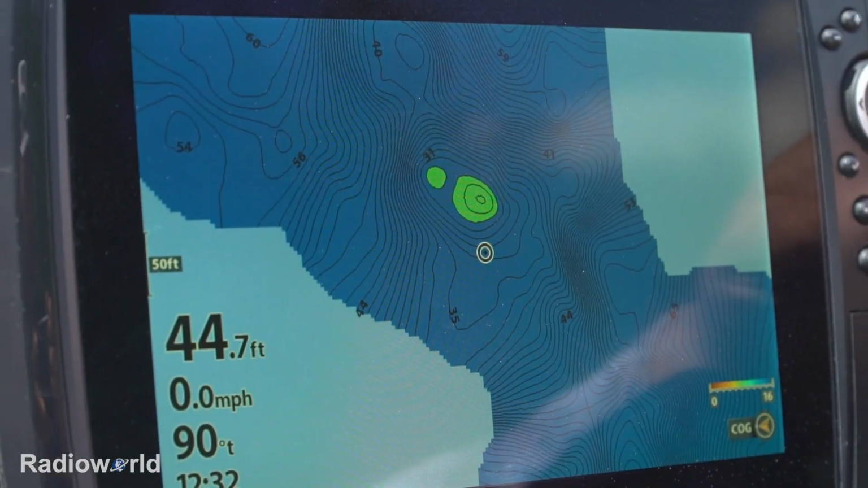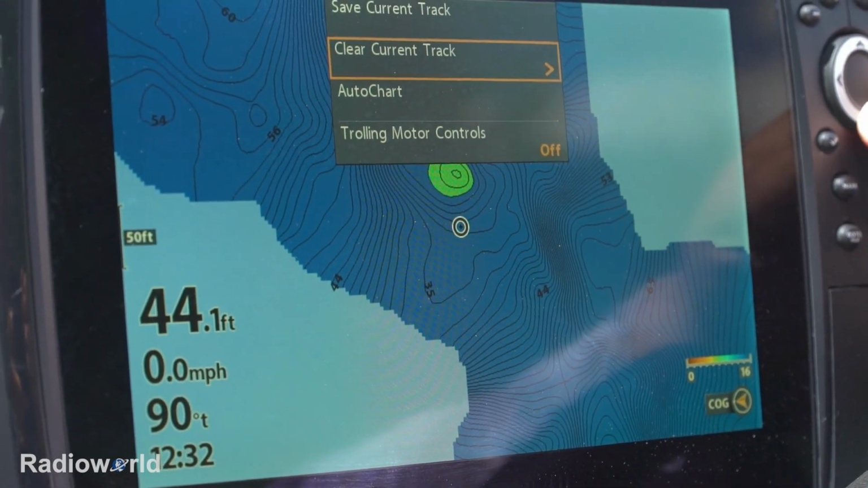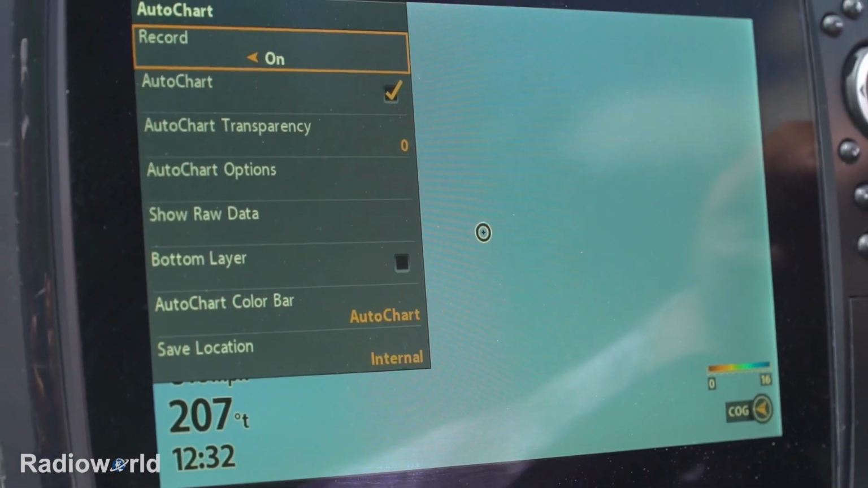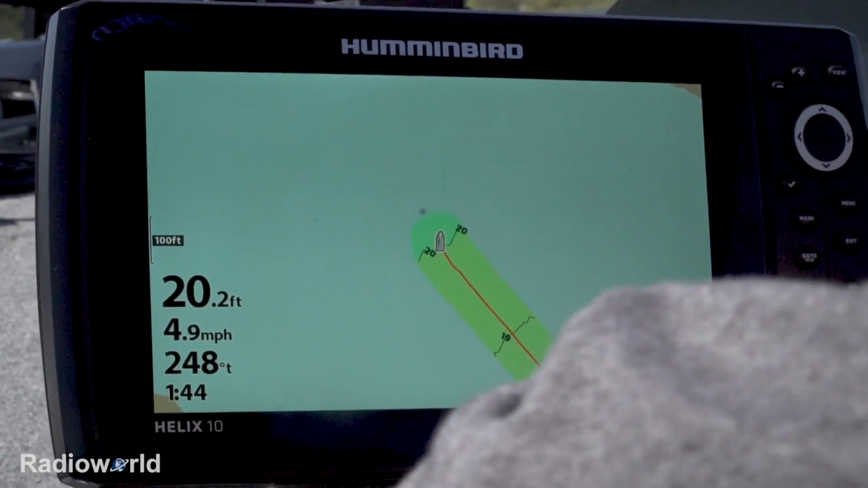Now, to get started using Autochart Live, it's really simple. You hit the menu button, you go down to the Autochart option, move over with one cursor, and it's going to tell you, do you want it on or off? Once you select on, it will start mapping the bottom based on the transducer.